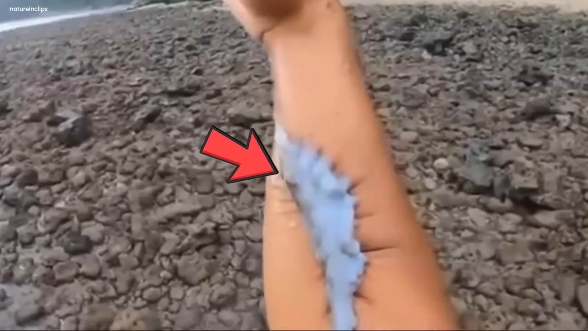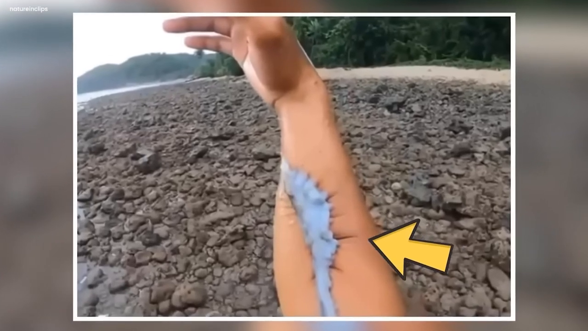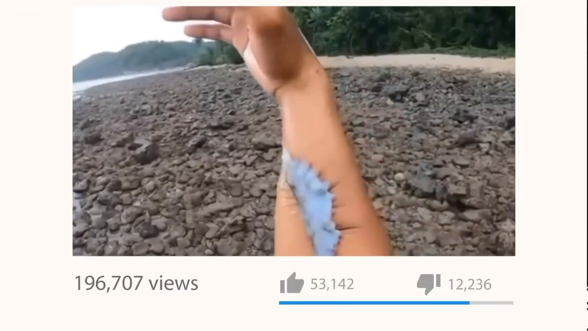It made people question what it could be. No one knew for sure. It remains a big mystery. People saw the video online and talked about it. They had lots of ideas about what this strange creature might be.